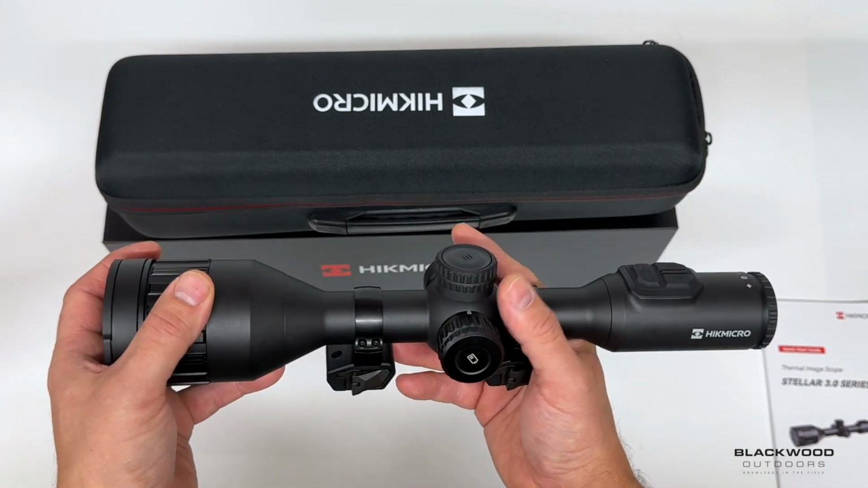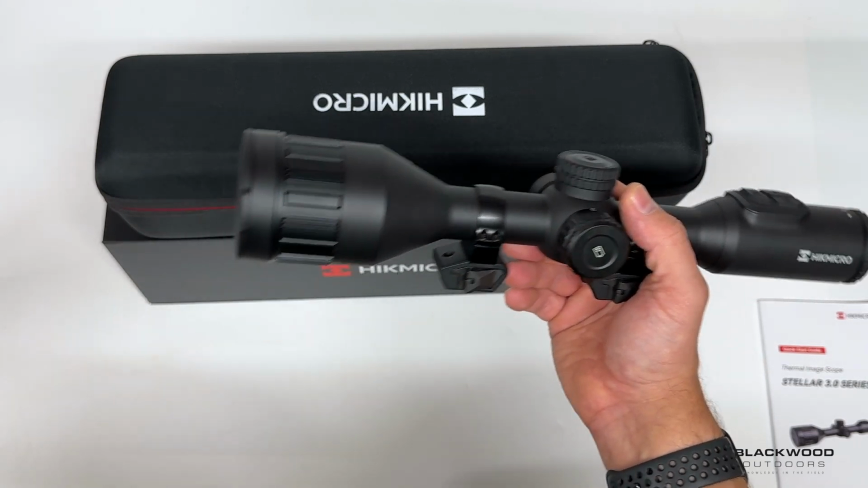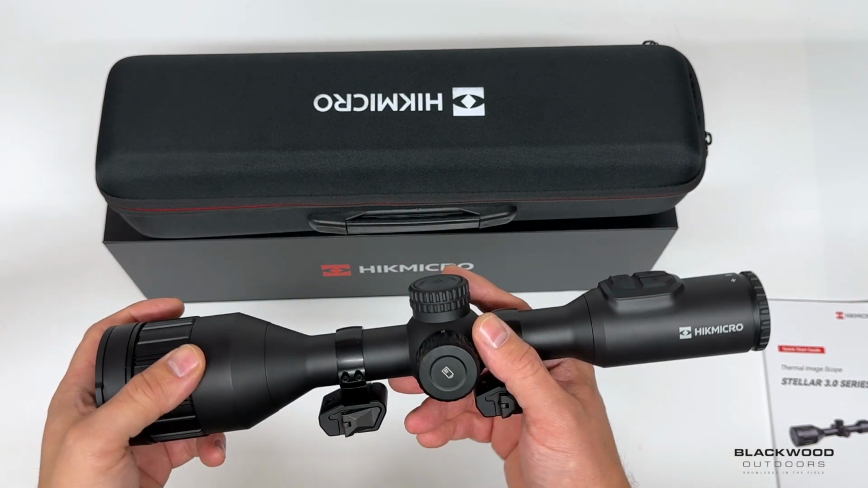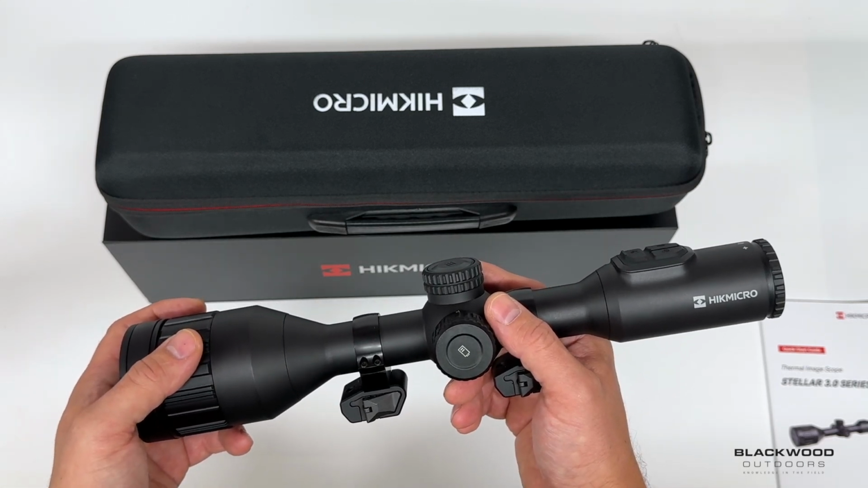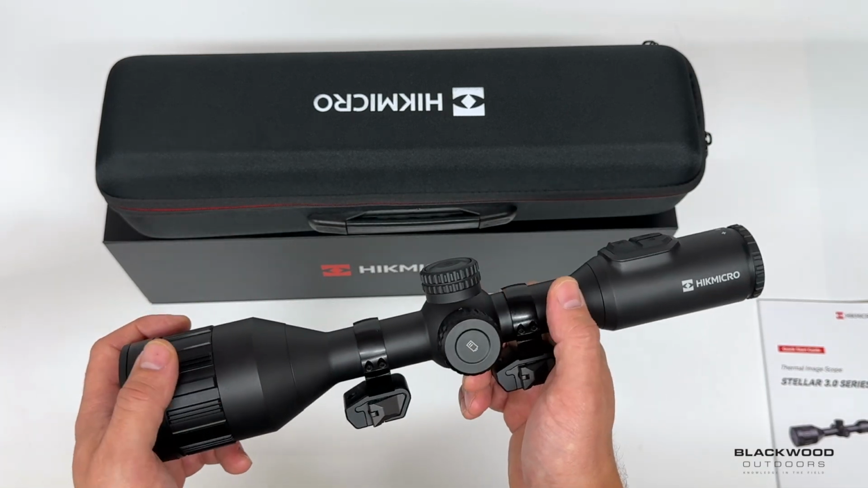So sometimes in a certain situation, you might be using the scope when it's a hot background, hot day, or you've just got a large heat source in the image alongside a smaller heat source you're trying to shoot. What happens is it pulls out detail, but the target you're looking at doesn't stand out. So you can actually miss your target, as in not find it.